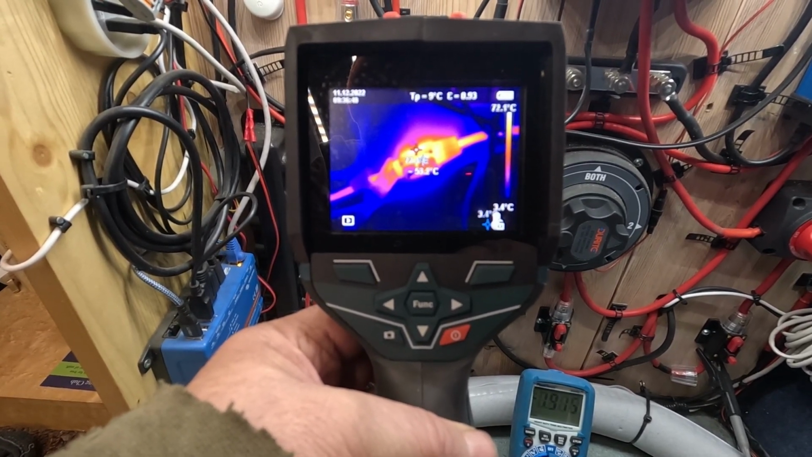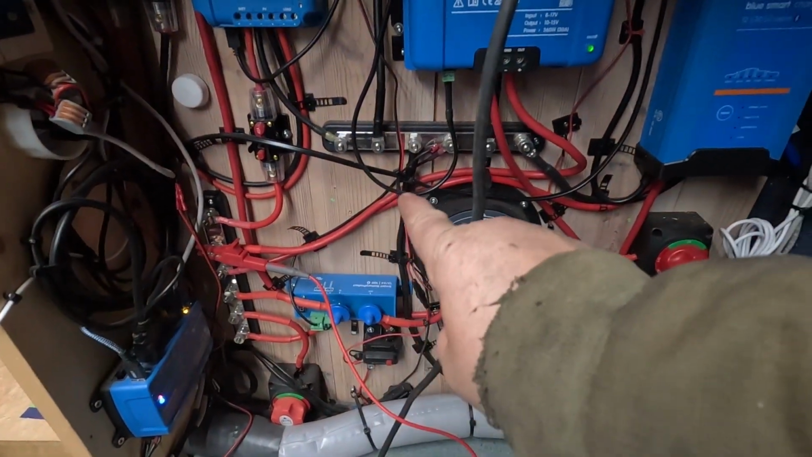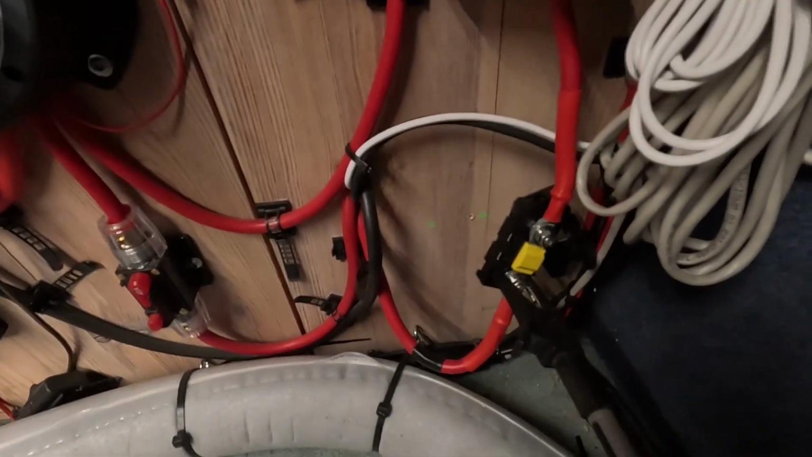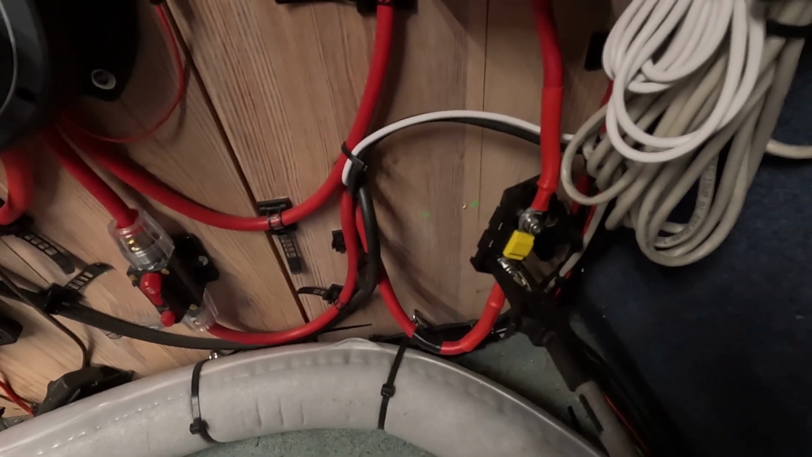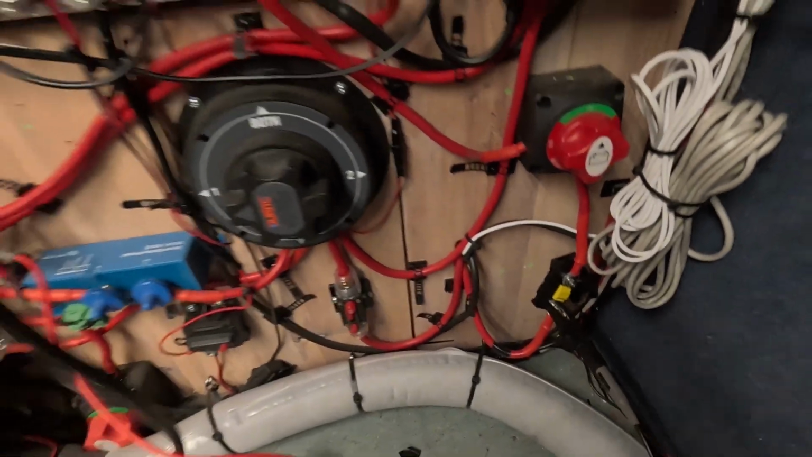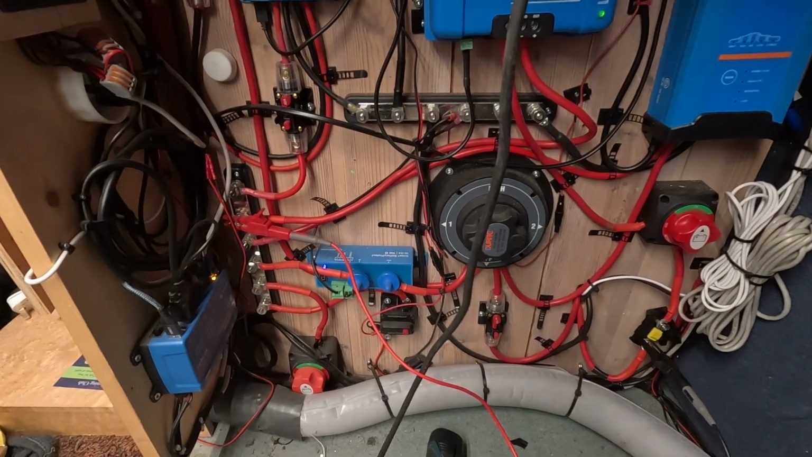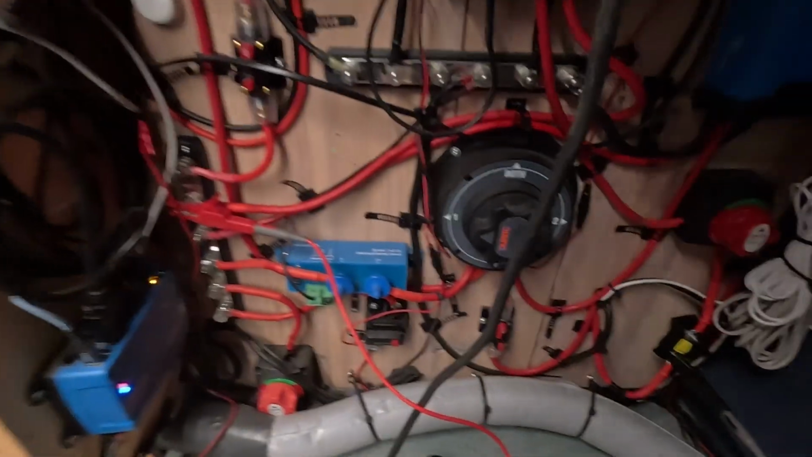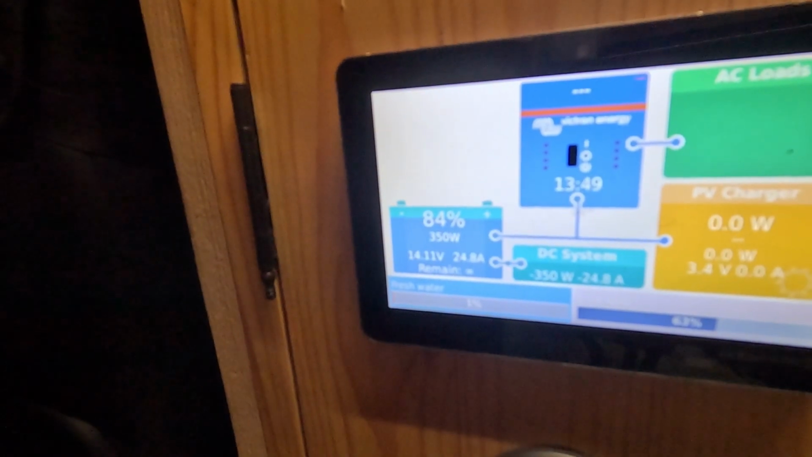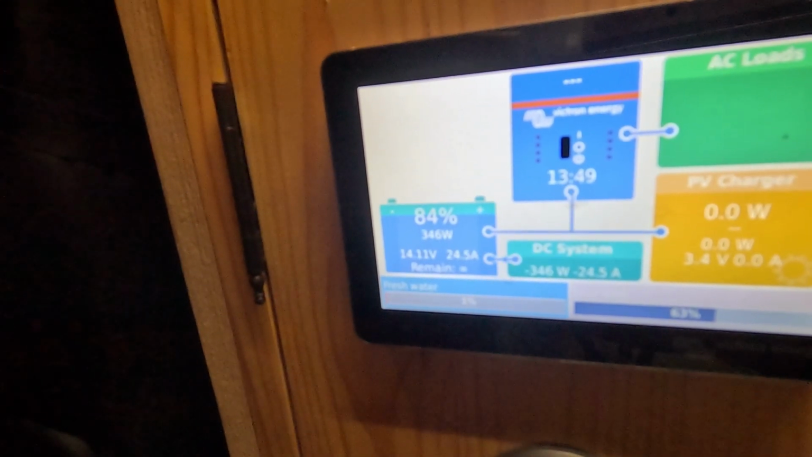What we've done is I've taken out the fuse that used to be there and I've put in a mini fuse connector down here. So now I'm still running with fuse protection from the main battery, but I'm not running on the adjustable fuses anymore. And now we seem to be steady with the amount of amperage that we're putting in. So we've got 25 amps going in here now, which seems to be quite steady.